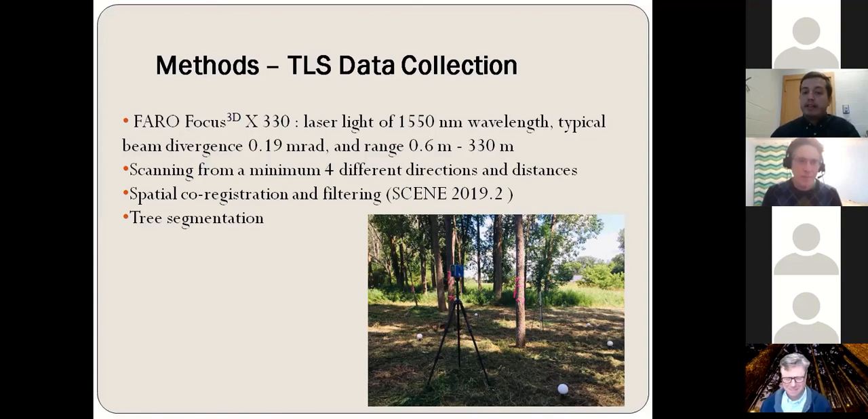In order to scan an individual tree, we always scan it from at least 4 different directions and distances in order to minimize the occlusion effects in the crown, because, for example, some branches can be overshadowed by other branches or leaves in the crown.